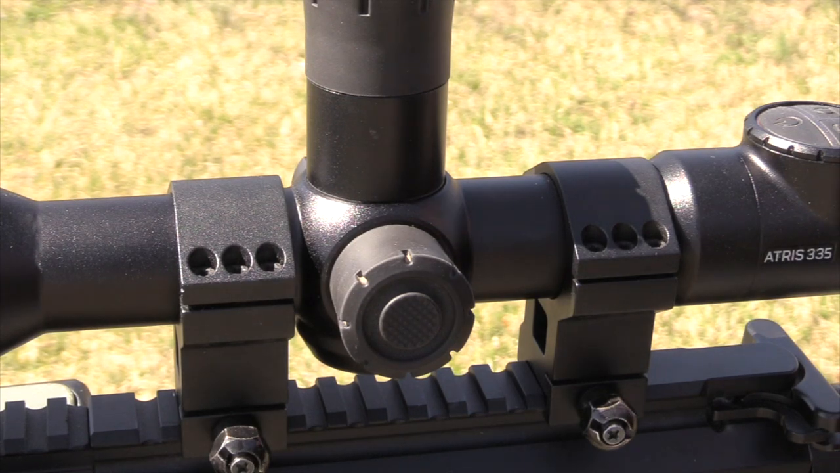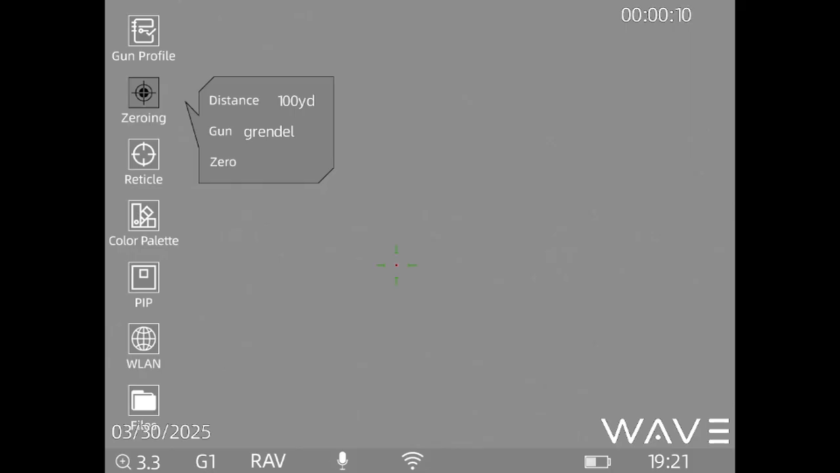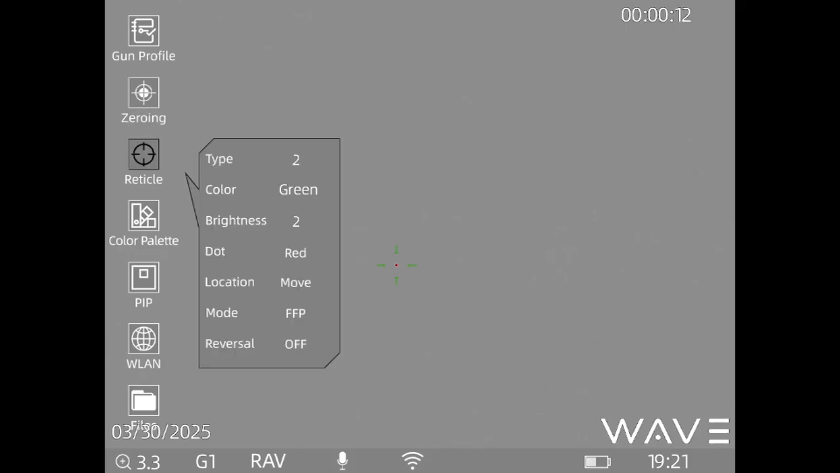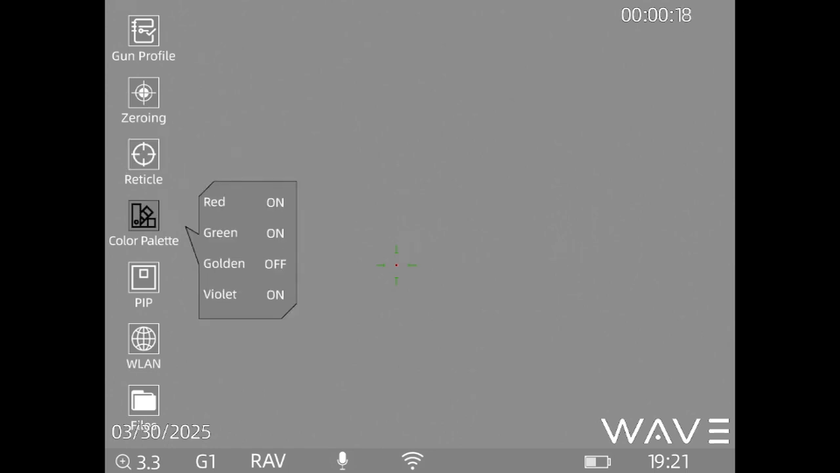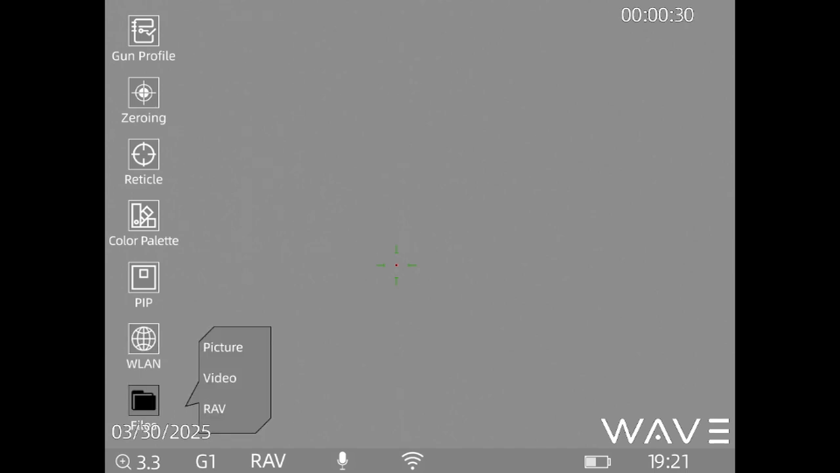Now when you go to the menu, you're going to find your gun profile, your one-shot zero, your reticle type, color, brightness, and mode, first focal plane or second focal plane. The unit has black hot and white hot, as well as 4 other colors that you can turn on or off. We've already covered picture-in-picture. This is a Wi-Fi setting where you can use an app to access the scope through your phone. And this is where you go to find the pictures and video that you recorded with your scope.